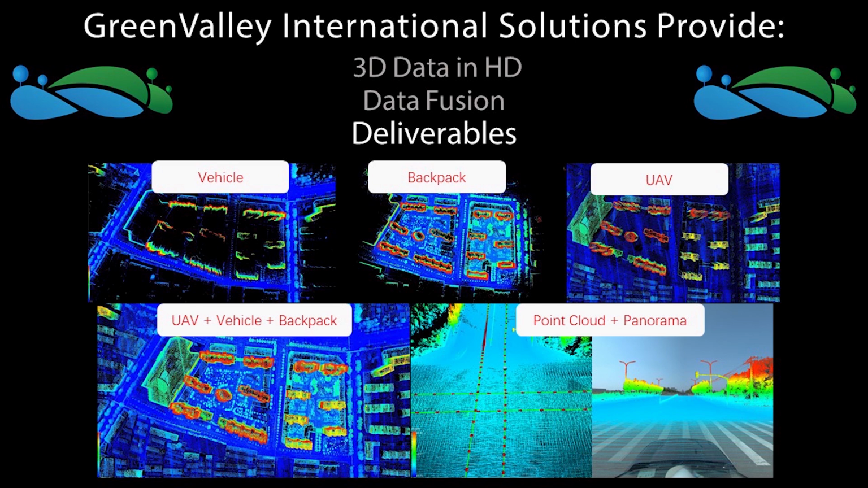So what we do, in the sense of being turnkey, is take you all the way through the collection of this 3D data in HD, the post-processing that's going to allow you to properly fuse different data sets, and then generate deliverables that make real, impactful value on your investment in LiDAR systems and 3D mapping in general.